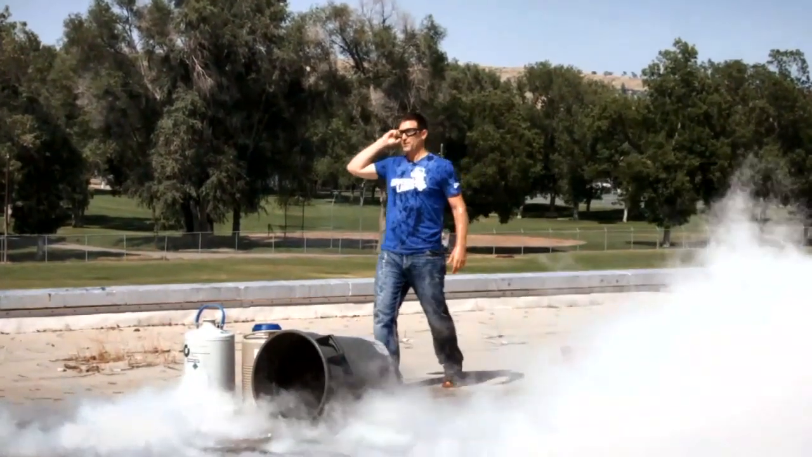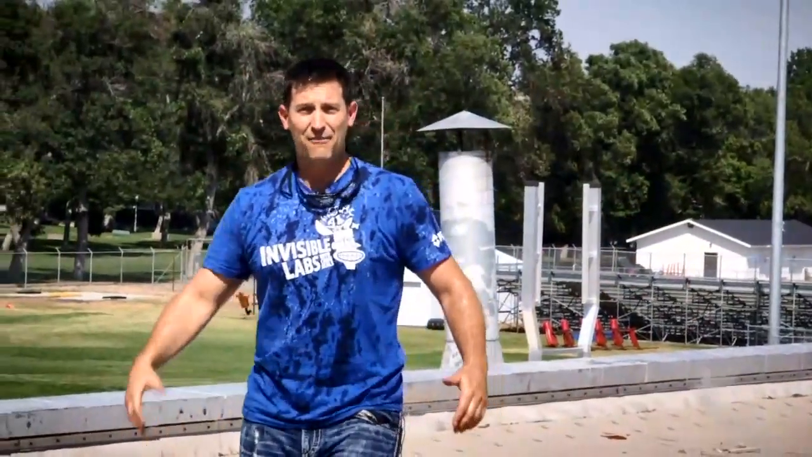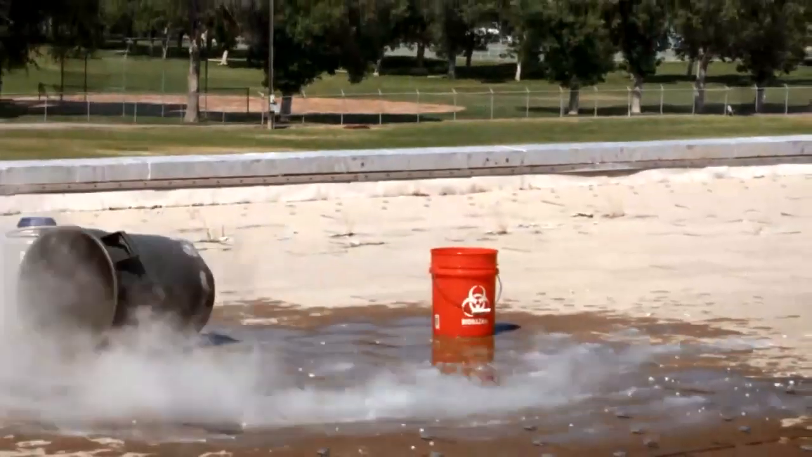We just went from 100 degrees down to, I don't know, freezing cold because the top of my head felt like ice crystals were forming.